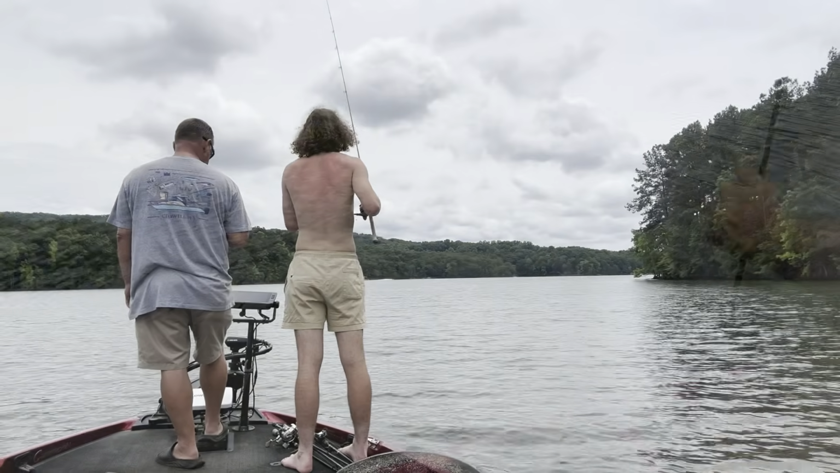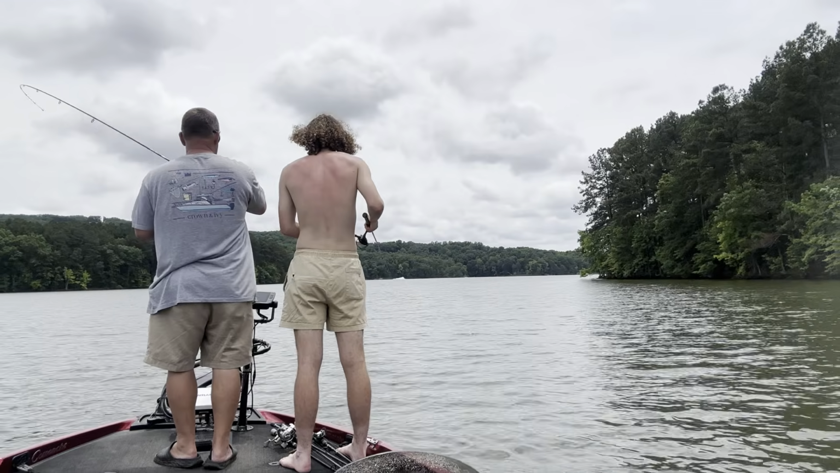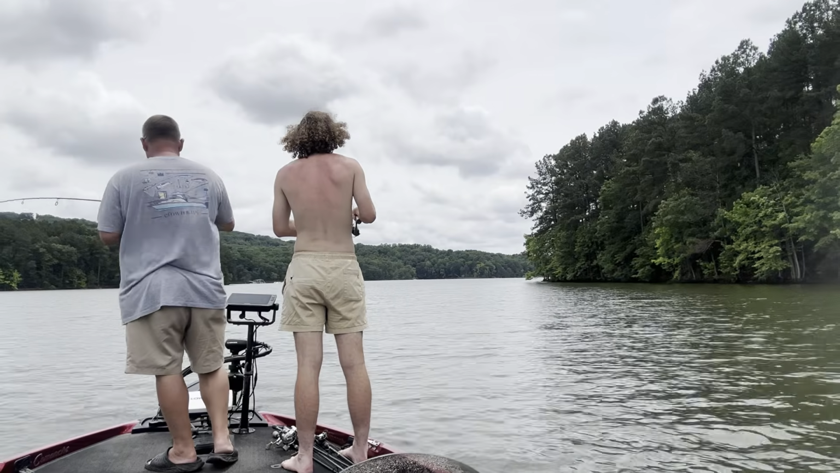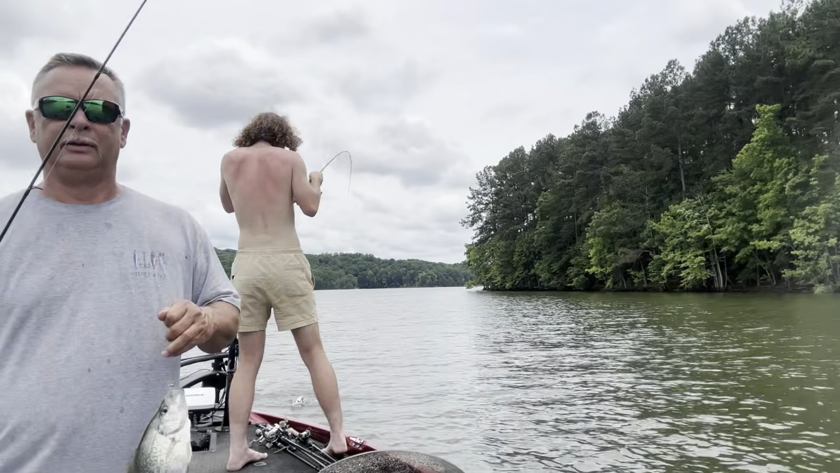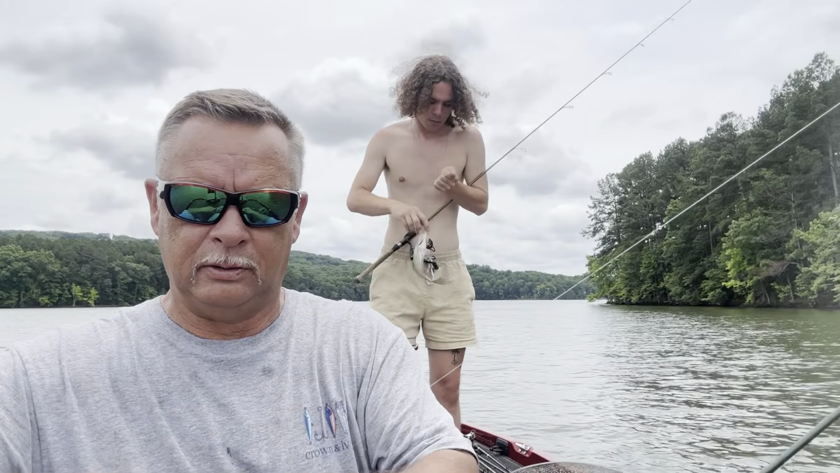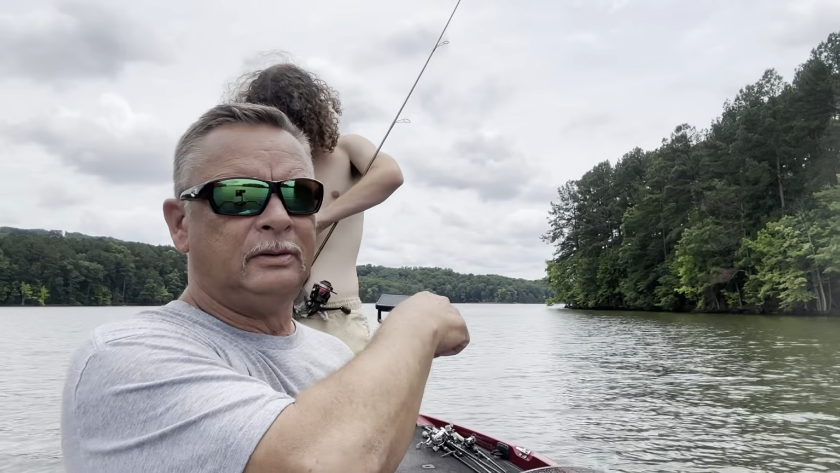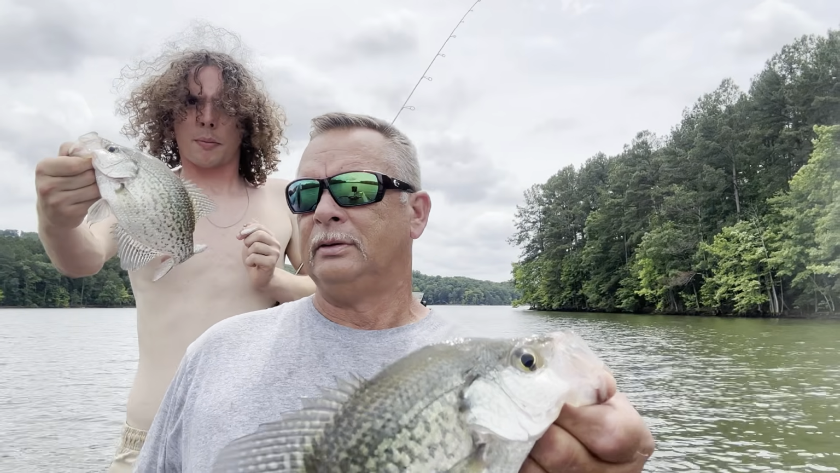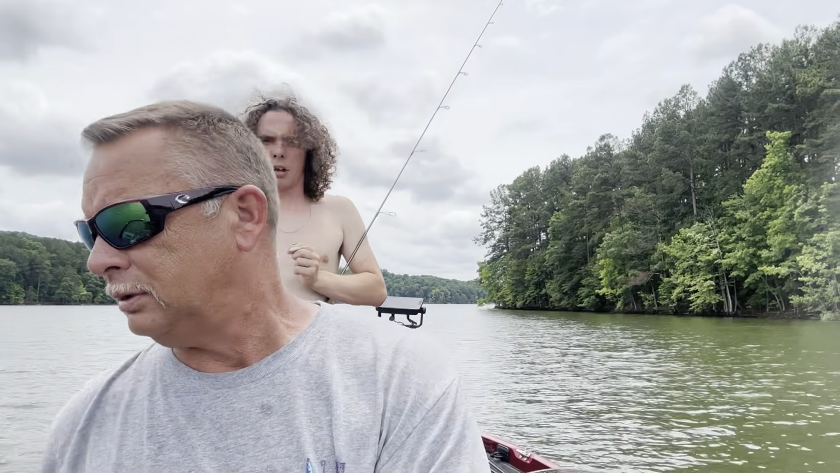All right. Double up. Oh, the camera. That's what I'm talking about. You got a little brush pile fishing. My hair is absolutely insane. That's for sure. Good fish, y'all. I'll let both these little guys go.